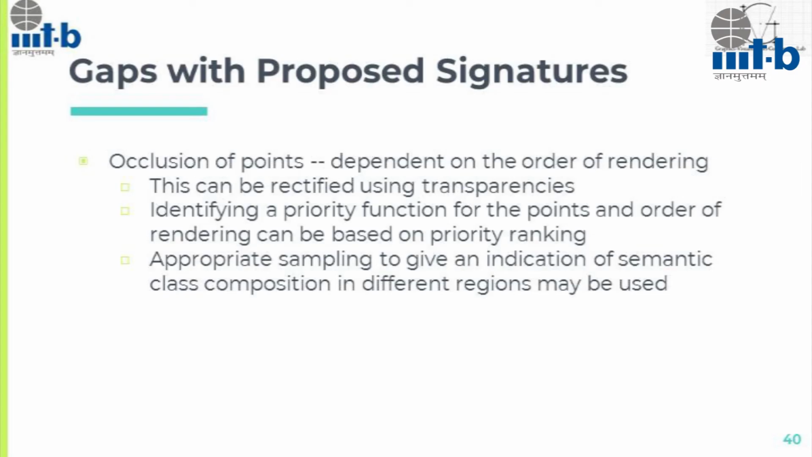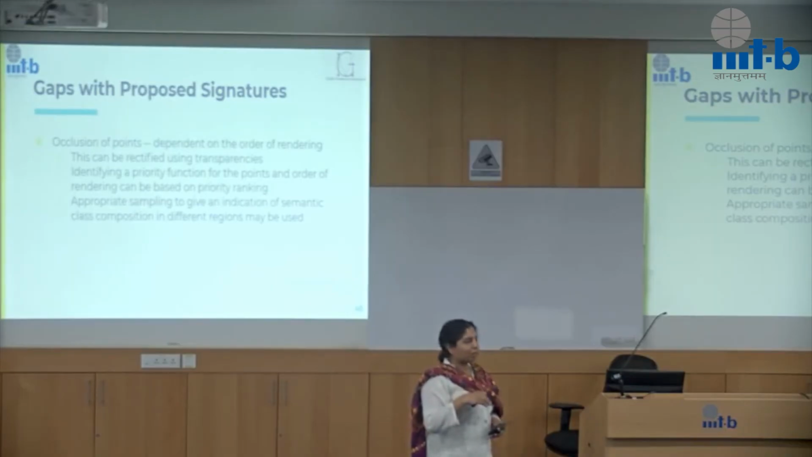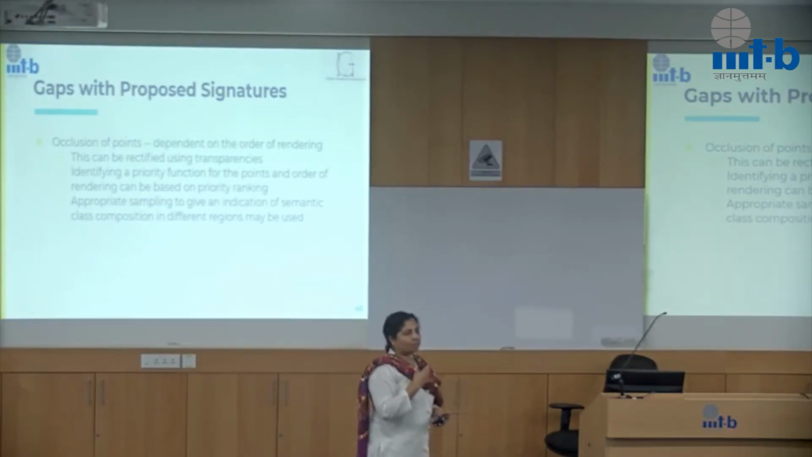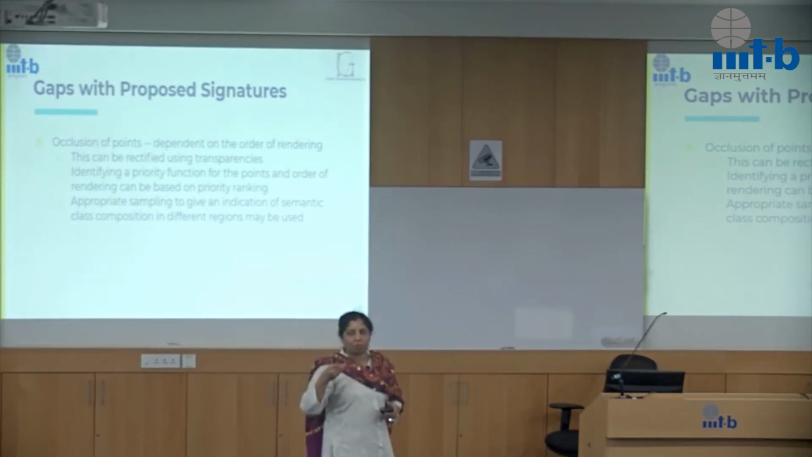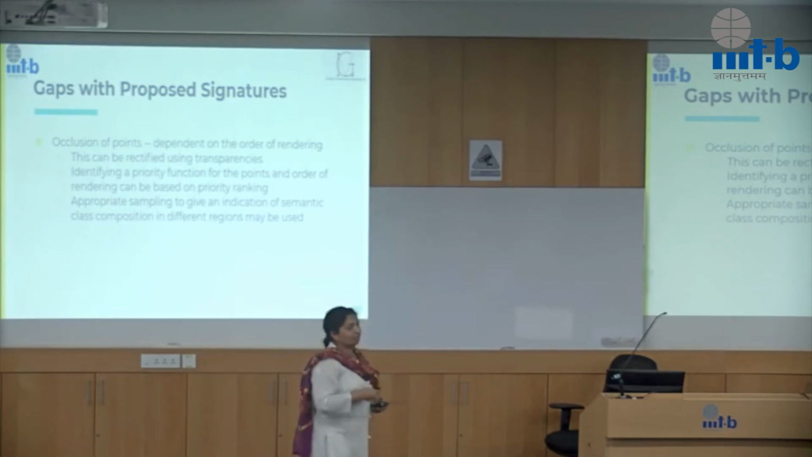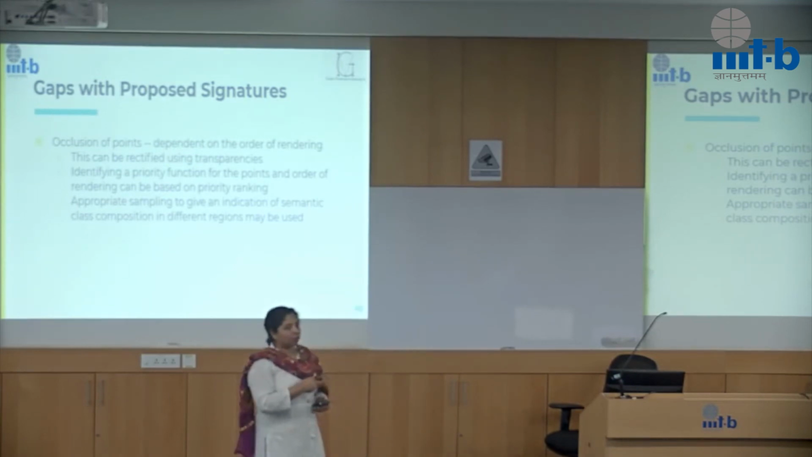So one of the biggest gaps that we found in this particular work is when we look at image-based metric, we also have to understand the occlusion of points. So if I draw a point of a building first, and then on top of it I draw a point of, say, a low vegetation, I perceive it as a point of low vegetation because that is the one on the top. So the order in which I render the points becomes a big problem here. So that is something that we haven't addressed at all in this particular work.